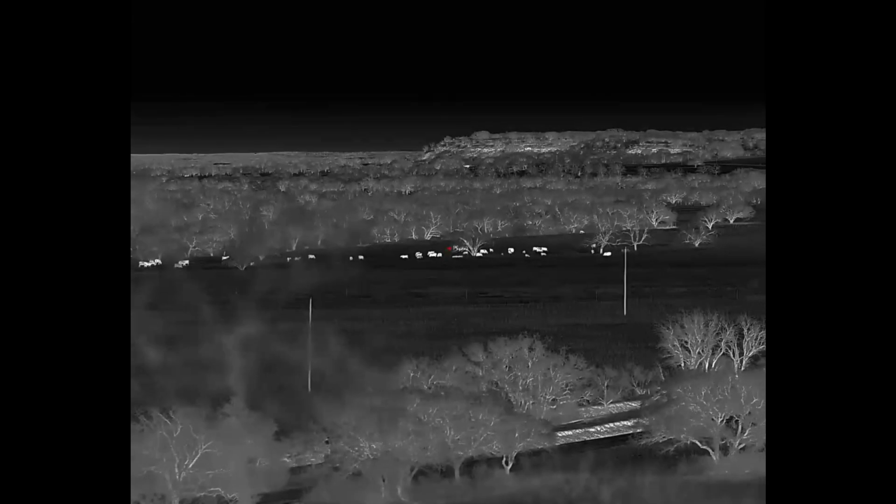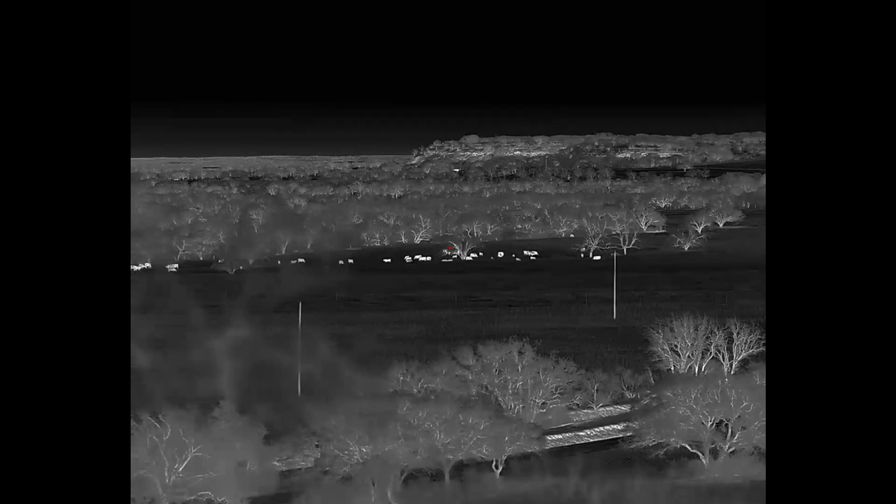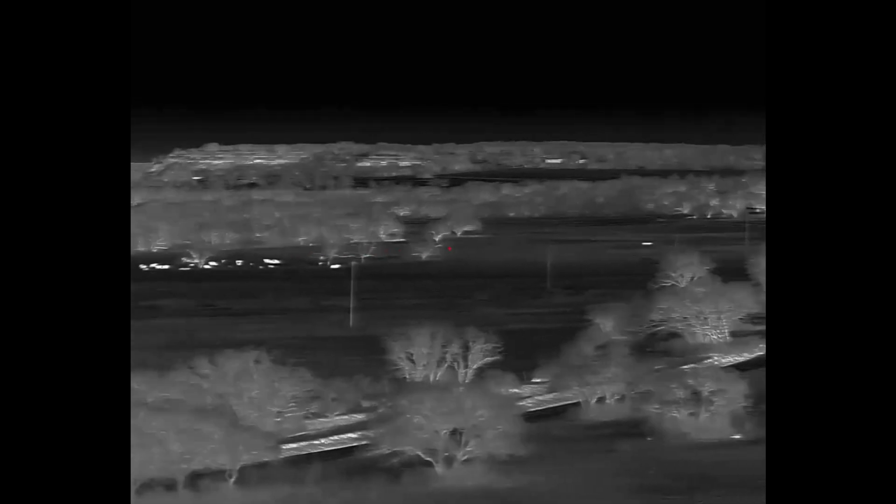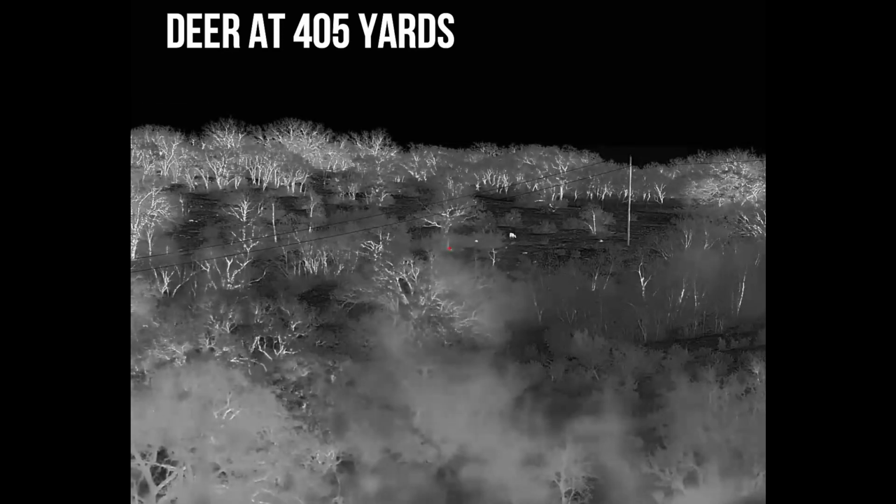That is some serious identification. Again, this one says the detection range is 3,600. I'm telling you, like, I can easily see a cow's tail swish at 800 yards. So, again, you would expect that out of this, and it delivers.